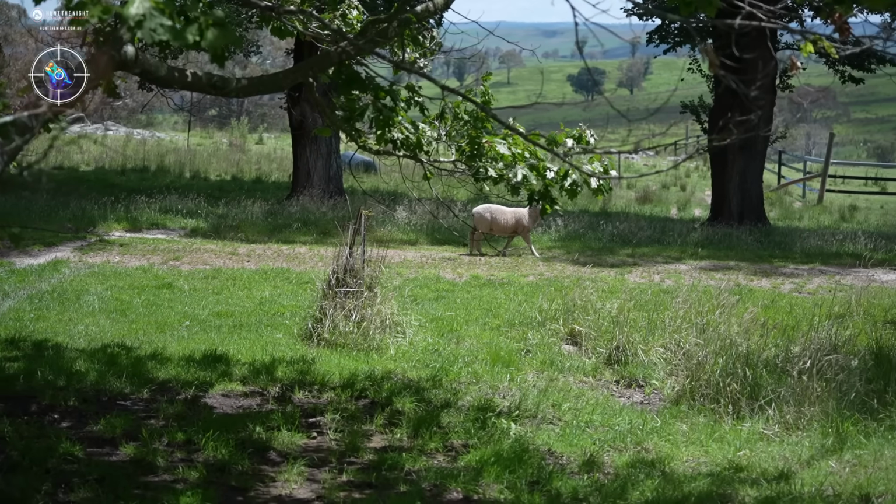Just a random sheep wandering around. No, mate, all your friends, they're all the way up the hill there. No, that's my wife. She's not your friend. No, don't go. Oh dear, it's going over to her. This will be interesting.